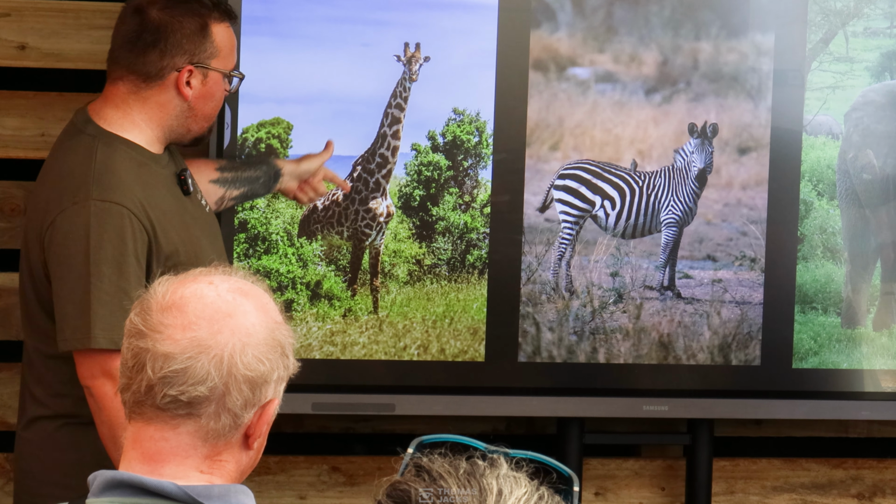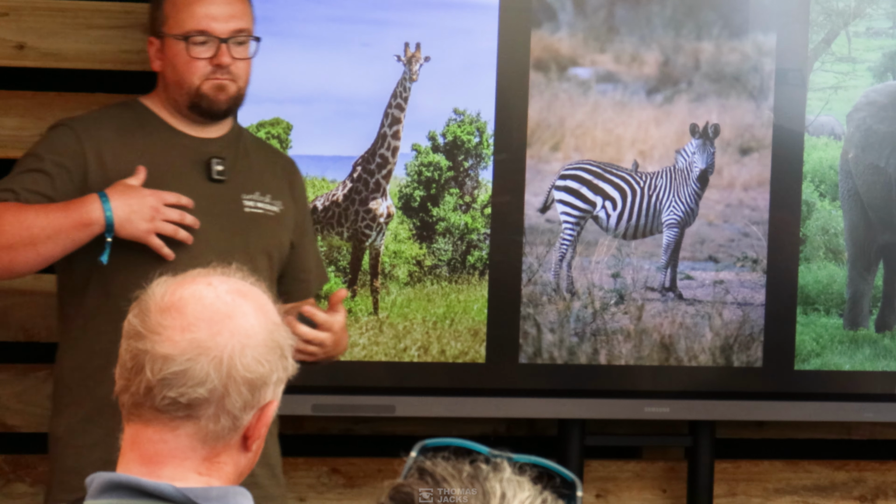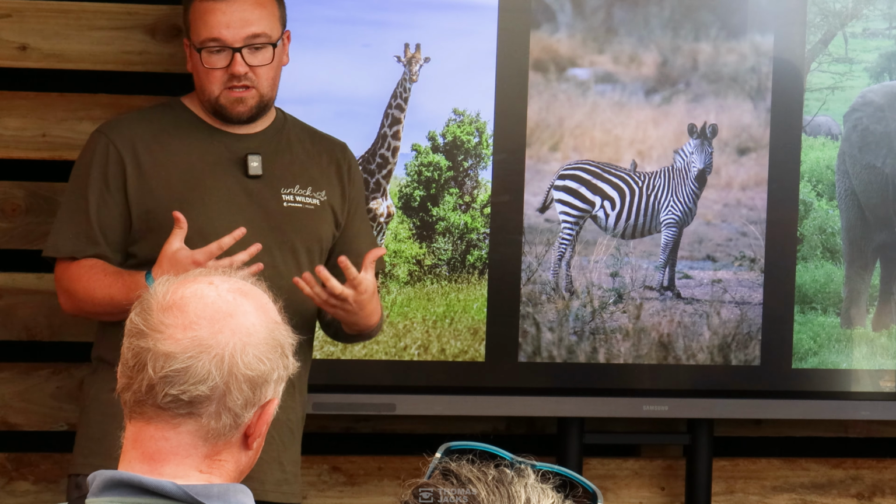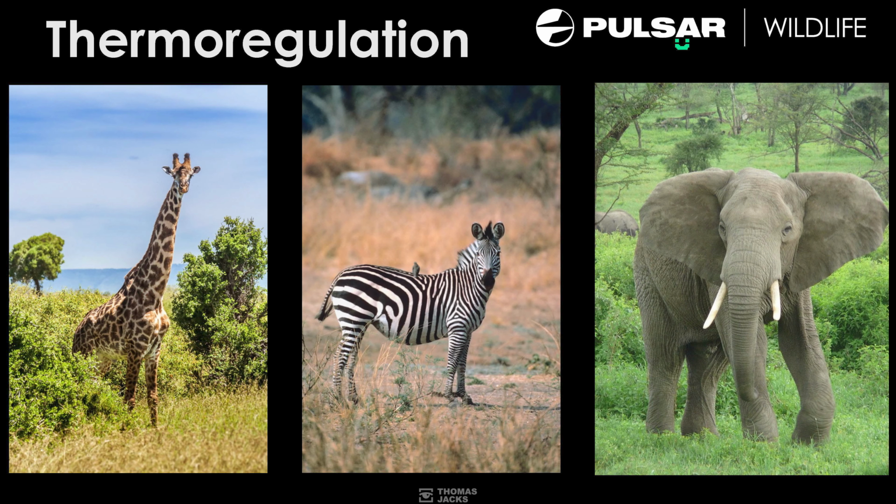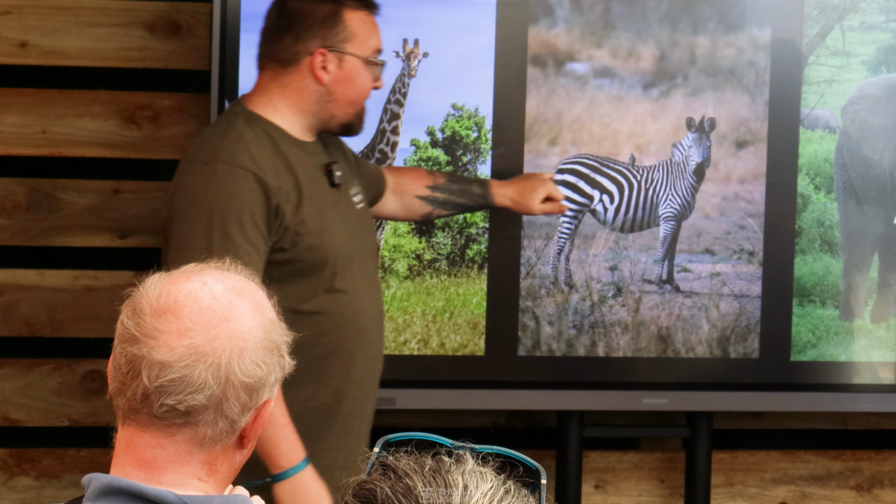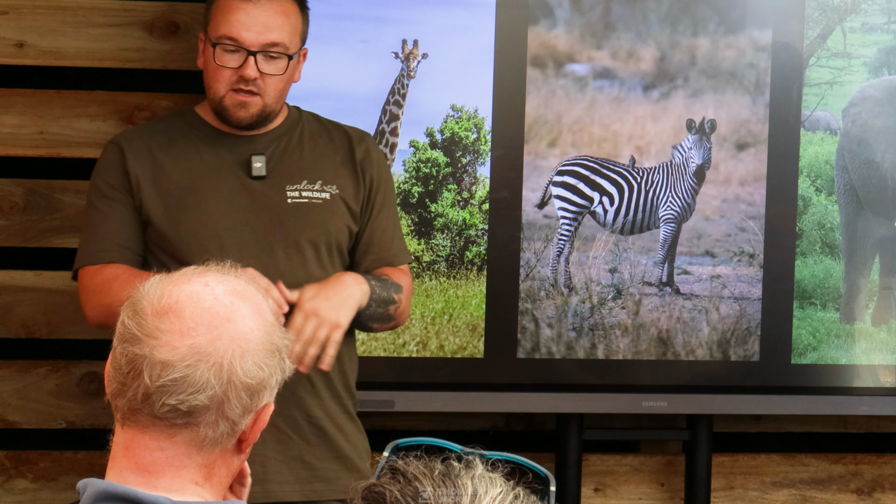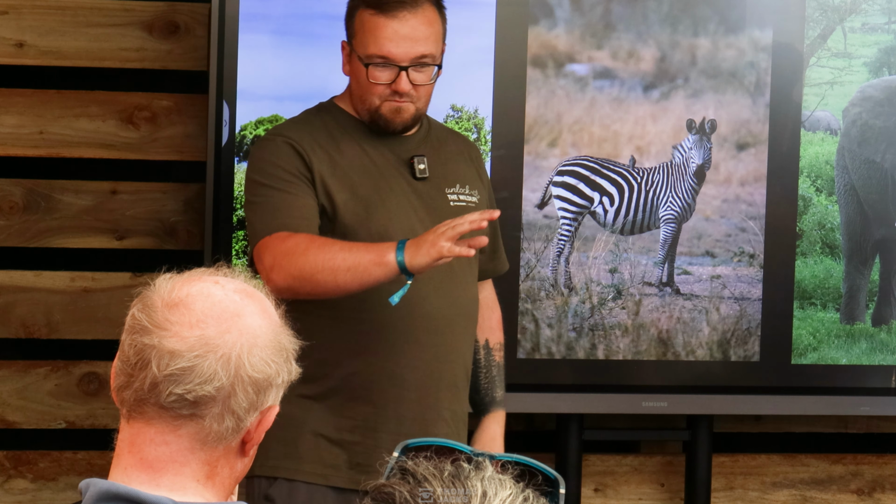Now, giraffes, one of their thermoregulation methods here is through the patterns. So the darker patches, they have more blood vessels there, they expand, they dilate, and that's where more heat can dissipate from the body. It's a similar process with the elephants with their big, gigantic ears. 12 liters of blood can get pumped through those ears every hour. They have these giant veins that extend all the way to the edge, and that's where the heat dissipates from. It's thought that zebras might have the same thing with the black. So the black stripes here, it might give them a bit more of a thermoregulation thing, but the heat dissipation might happen from there. We'll see about it in a second.